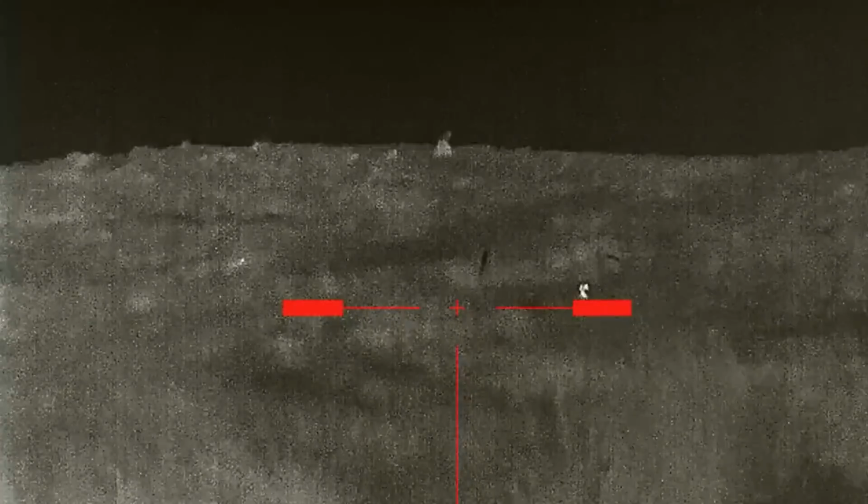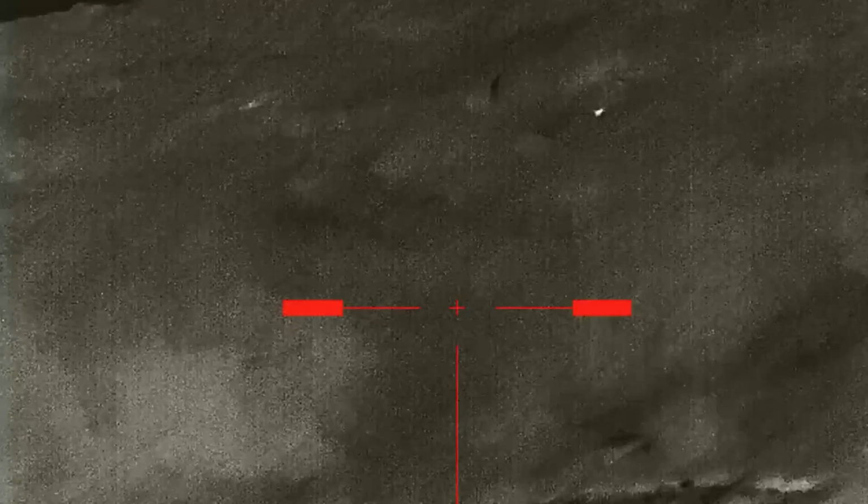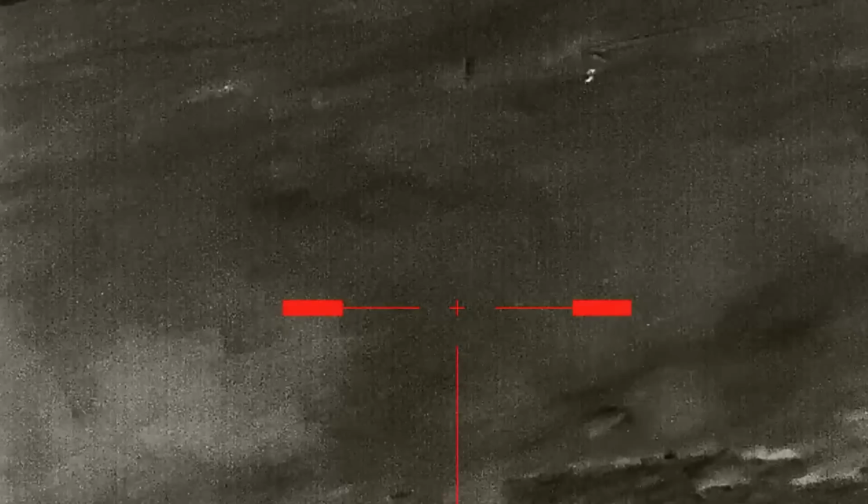I've switched over to the rifle, but I'm still sitting in the truck at this point. But I can't take the risk of getting out and putting the rifle onto the tripod. It'll just make too much noise. And one of those foxes is quite jumpy.